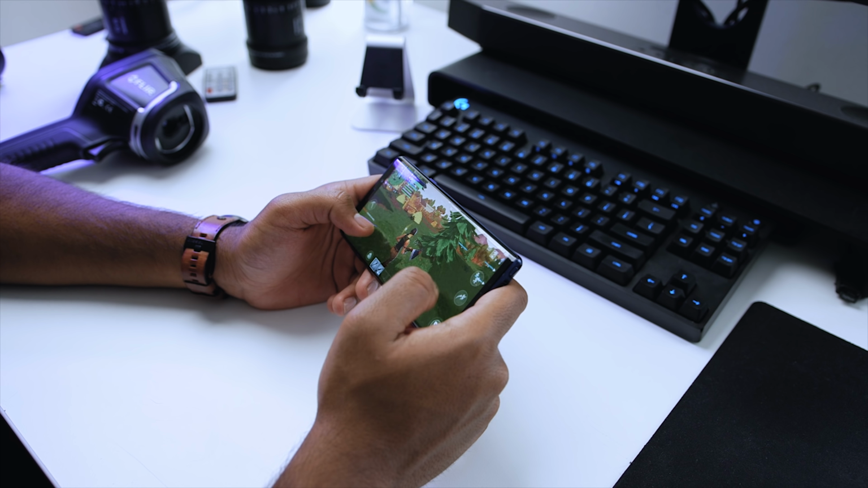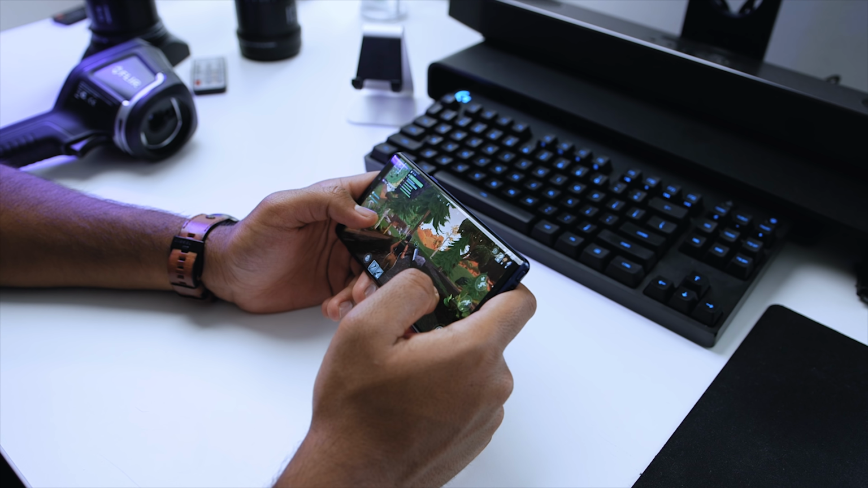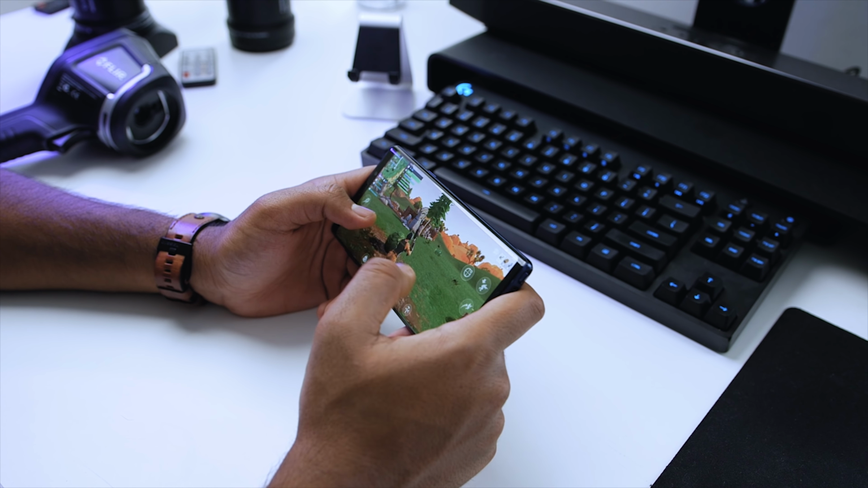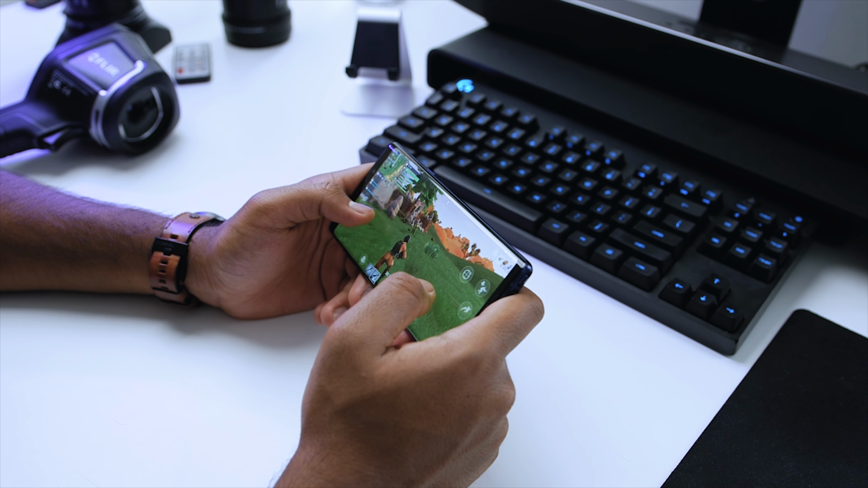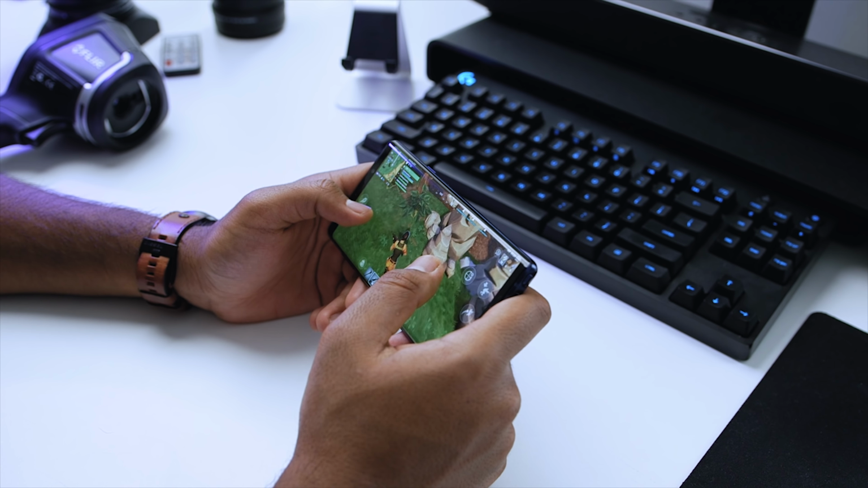So starting off with Fortnite on the Galaxy Note 9, I've got to admit it was actually an amazing experience playing it for the first time on the mobile platform. In fact, this is my first time playing Fortnite in the first place, so it took me a few trials to get used to the gameplay, and of course after 15 minutes of runtime, I was able